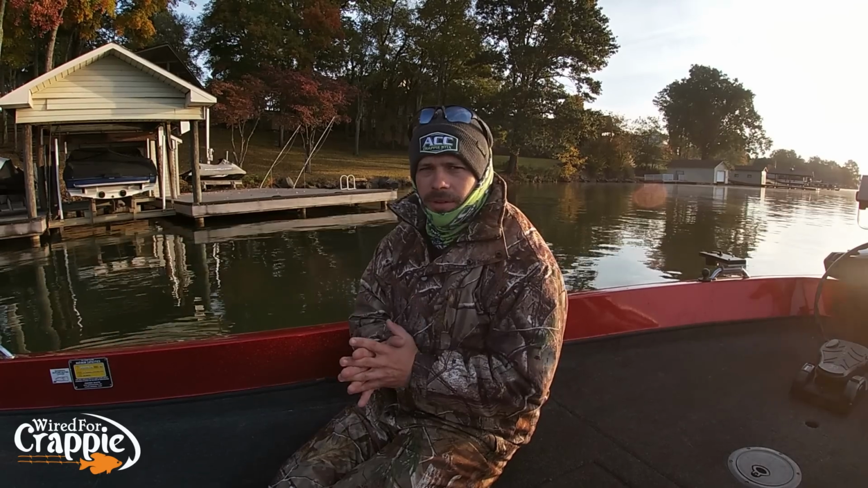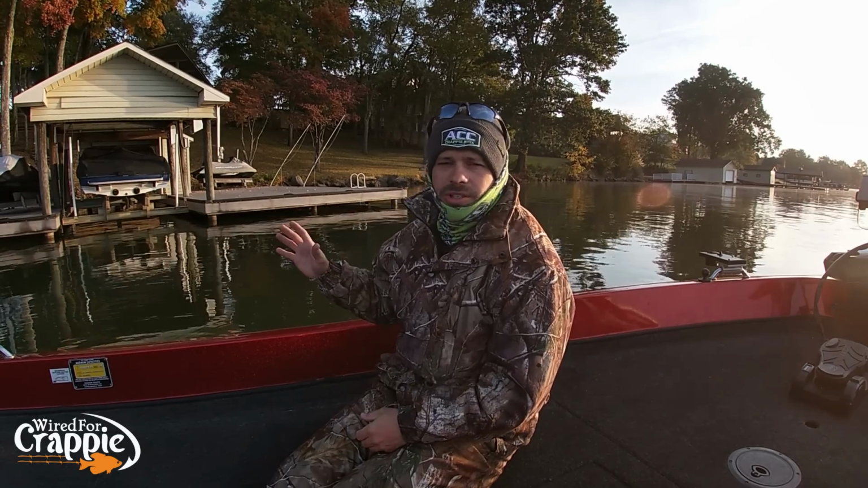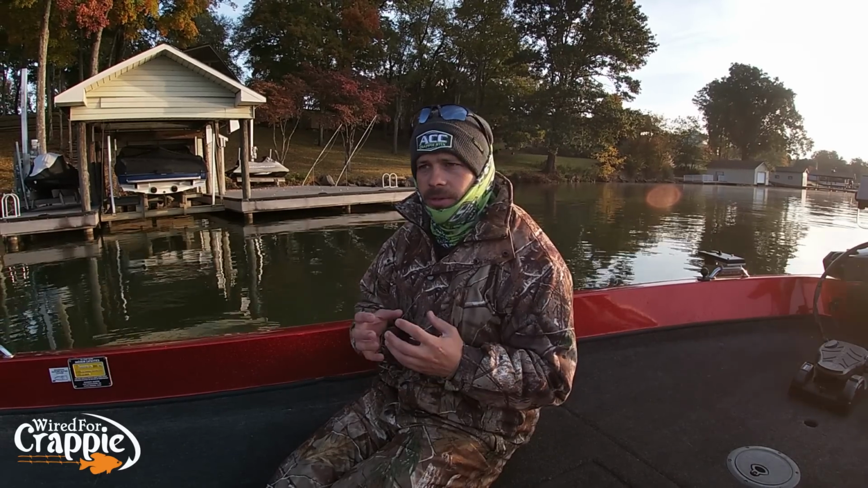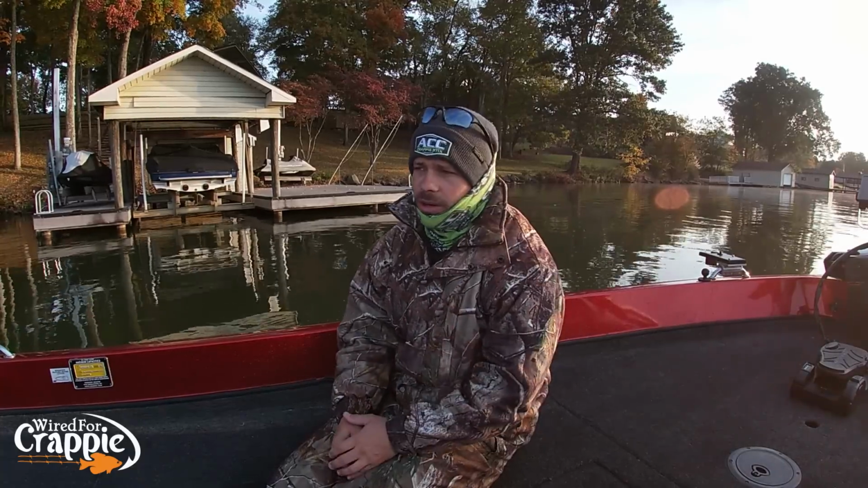And if you're just a crappie fisherman looking to go catch fish, put some fish in the freezer, and have a fish fry with the family, visible structure, guys, is loaded. Docks, marinas, standing timber, laydowns, that's all visible structure, okay? That's what I consider visible structure, and it's loaded with fish, okay? You just have to find it in the right depths. That's where your Navionics on your phone comes into play, just like I showed you earlier, okay?